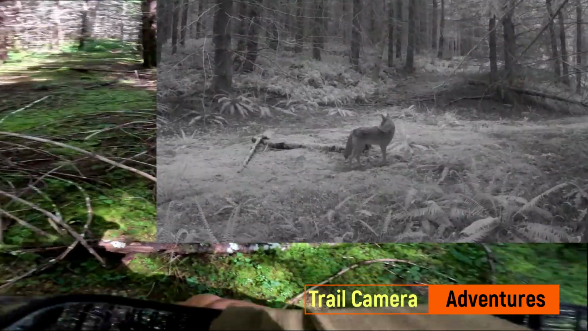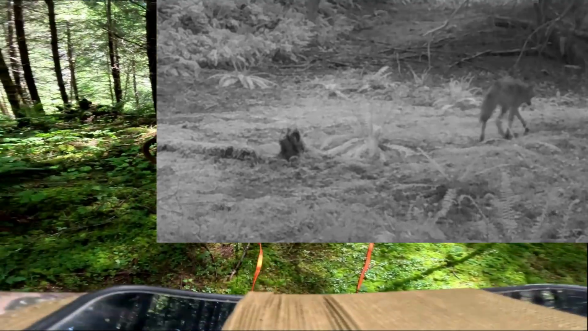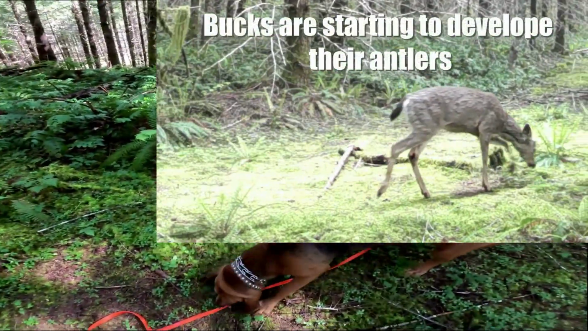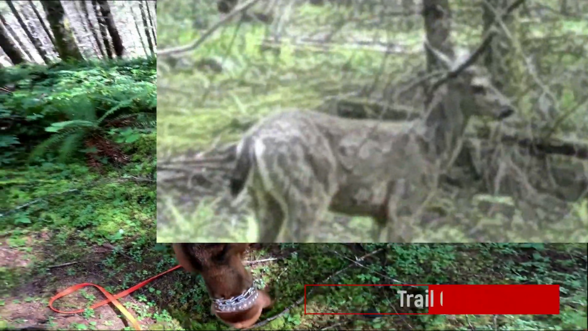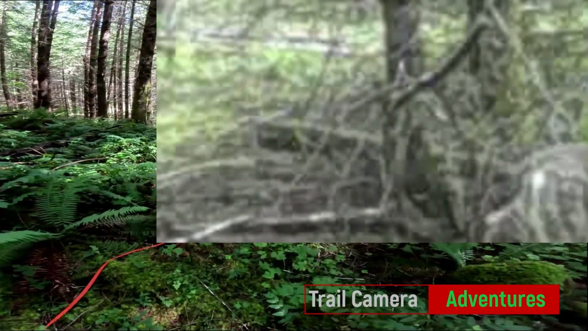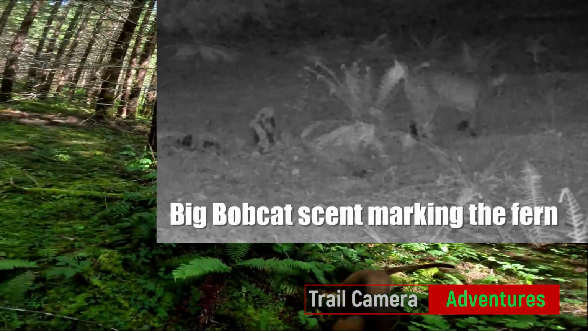Okay, just now we had another change in behavior. So look at how she's really snorting up the area. Can you hear that? She's working it, so she's on something again. Not quite sure the direction of travel.